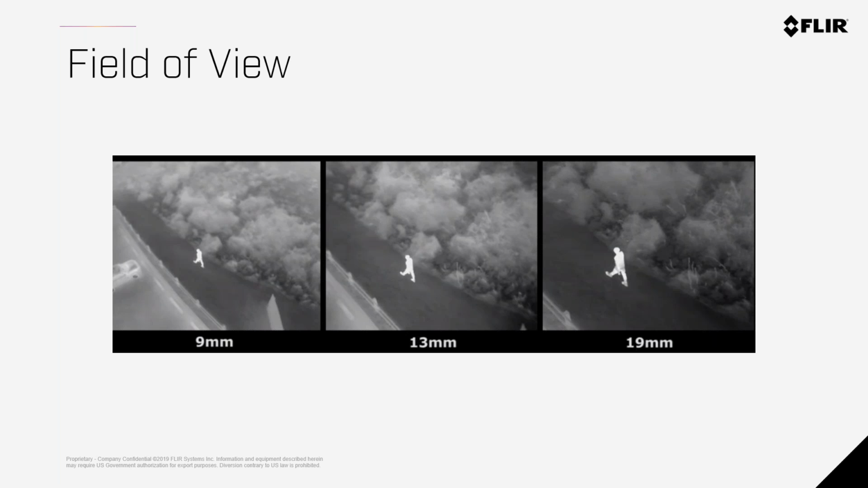So if you are doing a utility inspection and you have to stand off from the power lines 10 meters or so, you're going to be better off with a narrower field of view to get more pixels on your subject from a farther distance, if that makes sense. So this is what you're dealing with when you're choosing a lens size. I am of the belief that it doesn't matter. If you get a 19mm camera, you're probably going to be happy you got one.